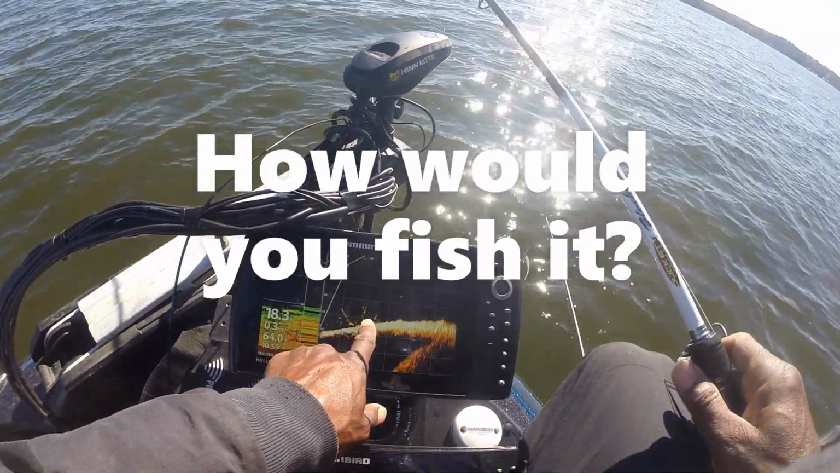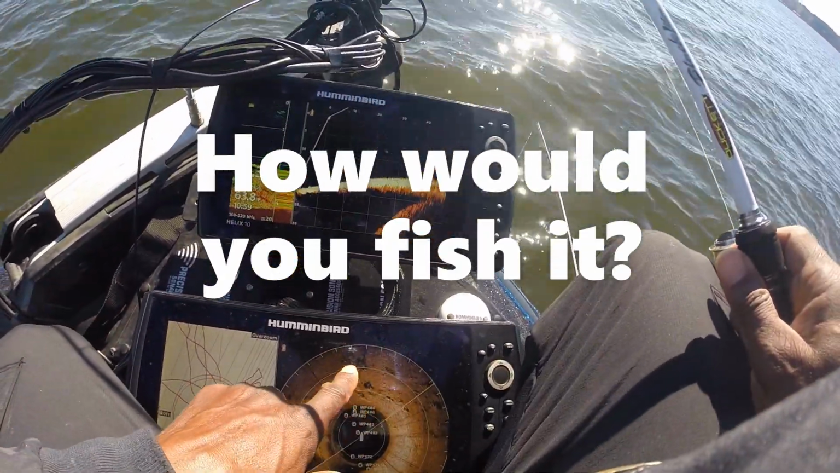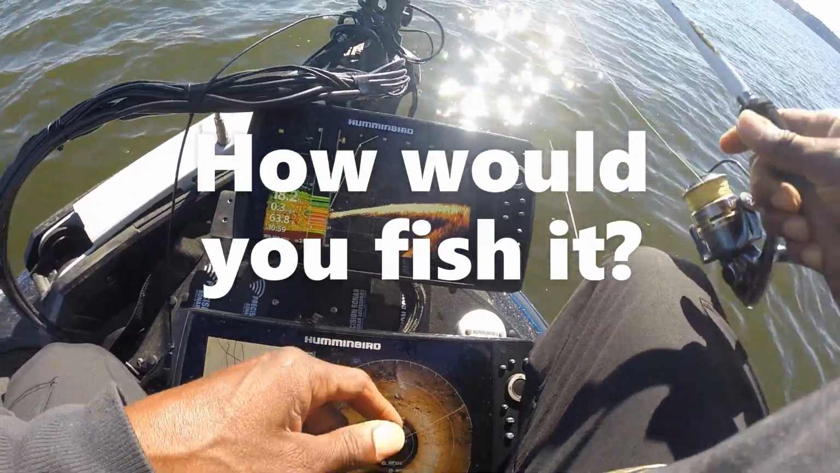Oh man, look at that. That is pretty. All that movement down there. You can see all this structure and cover down here on the 360.